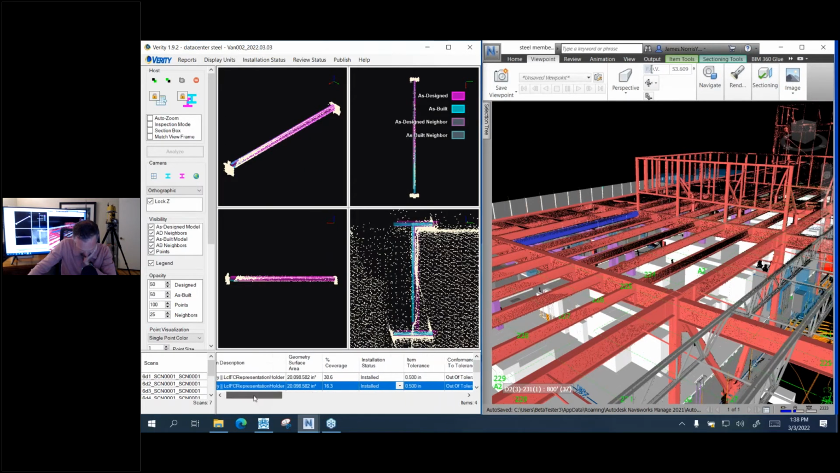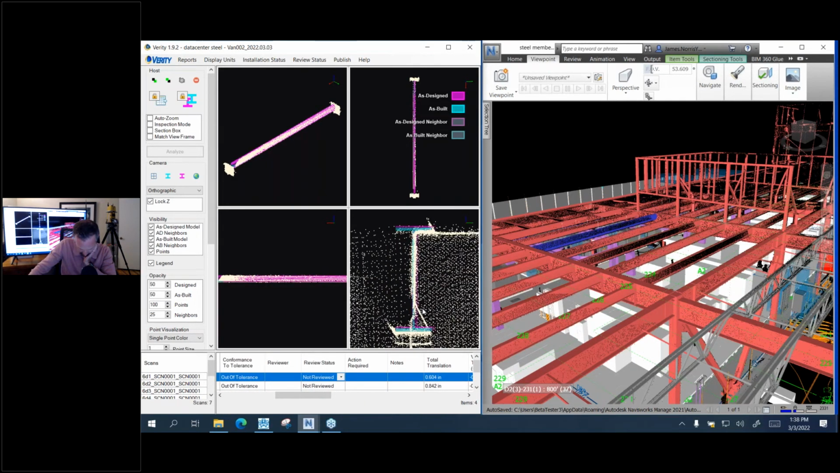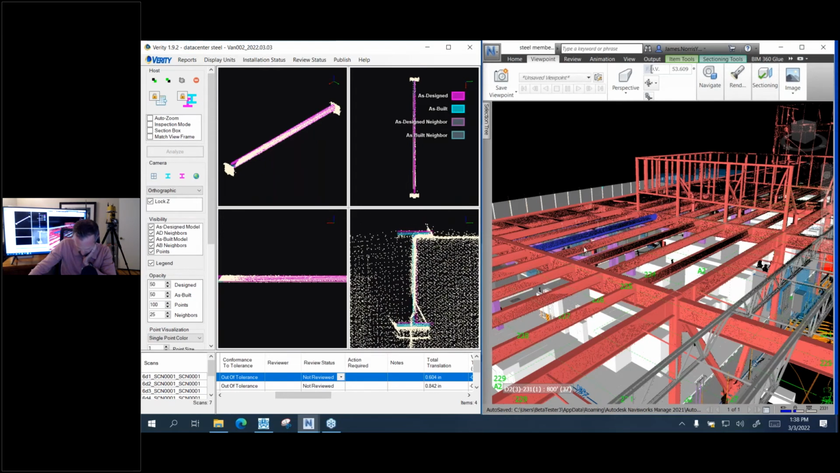Next option, how much out of tolerance? Let's see these first ones. Almost 3/4 of an inch vertically. Right, see? And you can dive in and really see what the issues are. These are pretty good.